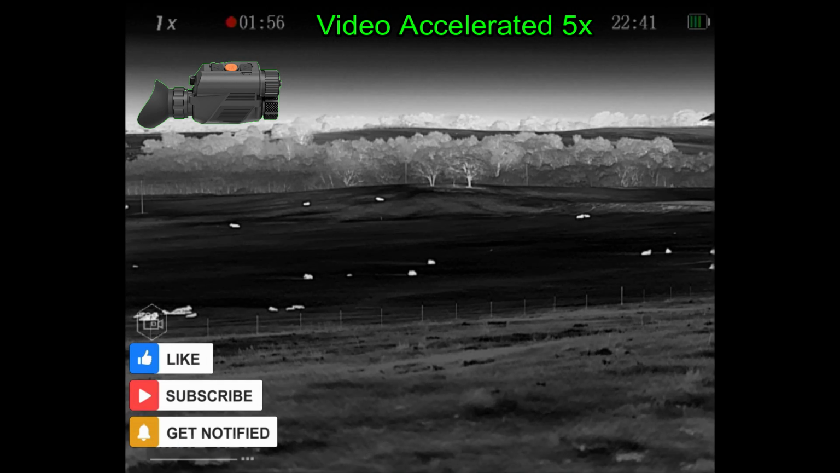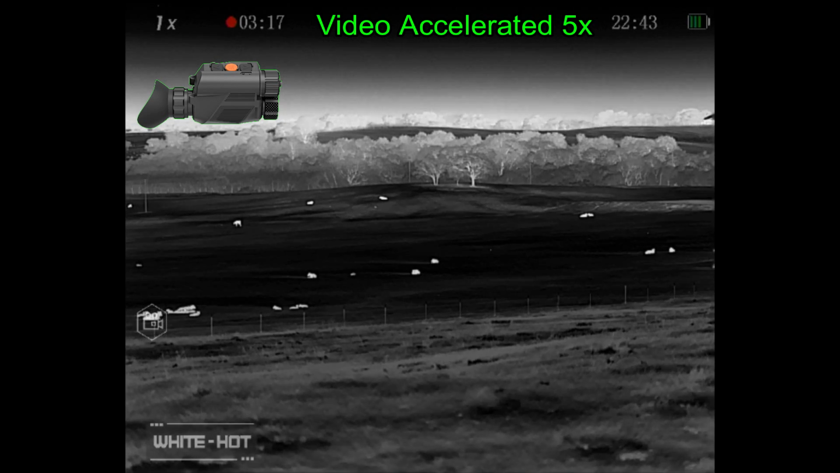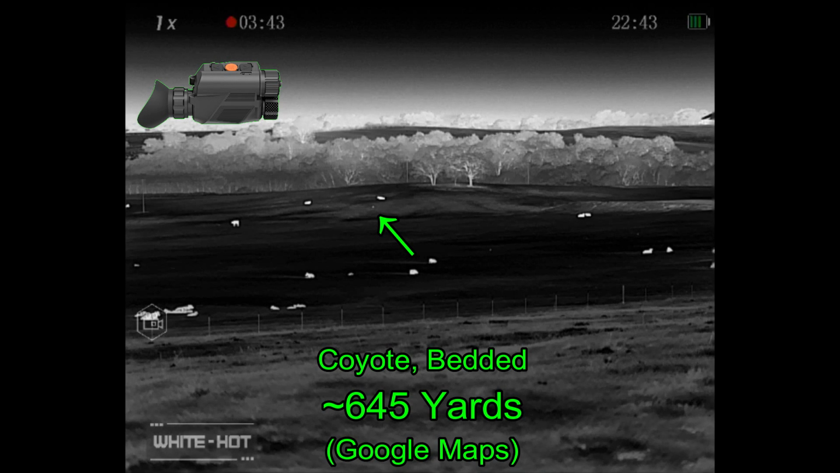So as we're waiting for the coyote to get to its final destination, we see in the field that there are bedded cattle, both cattle and calves. We also have a couple skunks. We have a skunk that is here that is going to be closer than the original 450 yard estimate for the coyote, and one that is further away. That's pretty cool. That's a long distance to be seeing skunks. Now finally the coyote has reached its final destination for now, and it's bedded down there at about 645 yards on the side of the hill.